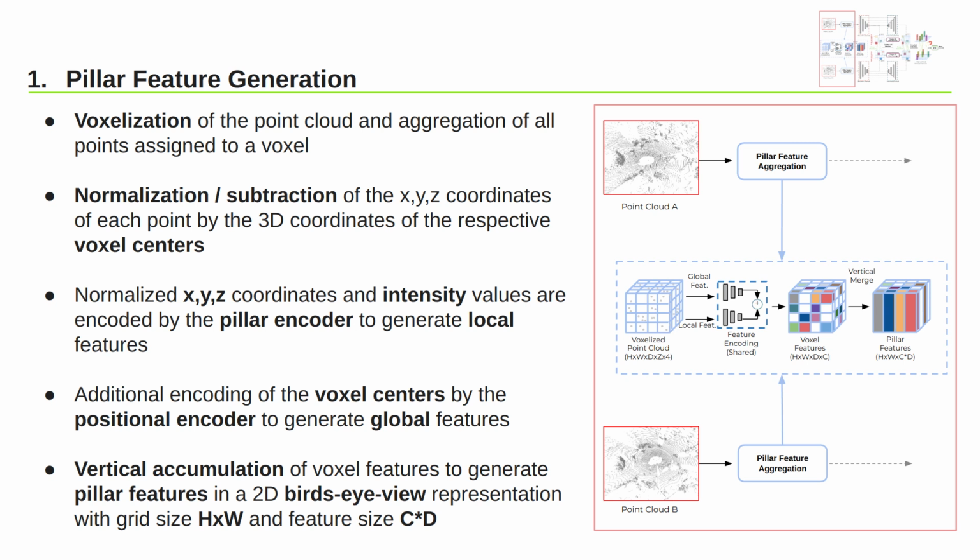In this context, the normalized x, y, and z coordinates with the intensity values are encoded by the pillar encoder for local features, and the voxel centers get encoded by the positional encoder to generate global feature descriptors. Finally, voxel descriptors which share the same coordinates in width and height direction of the grid are vertically accumulated.